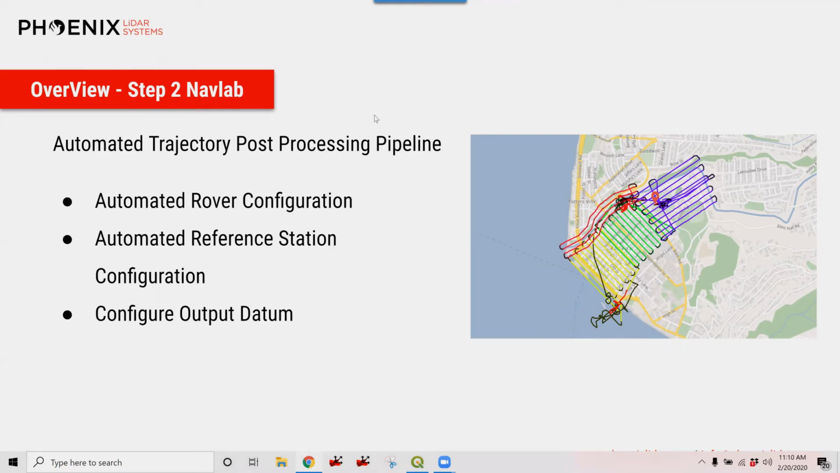it is automatically sent off to Opus and Trimble RTX and is post-processed, and the result is available within LiDARMill. And so the solution can be selected with the click of a button, and you have your post-processed reference station coordinate at that point. So then the last step of Navlab is to specify the output datum and start processing the pipeline.